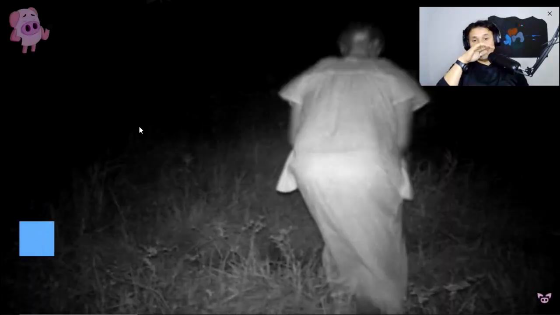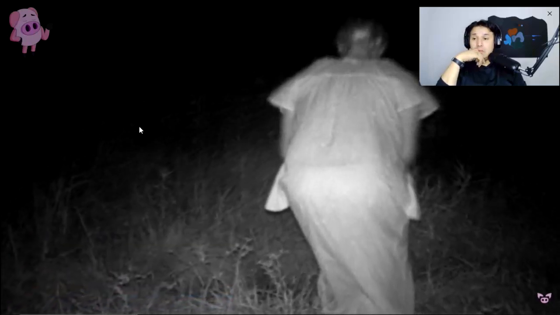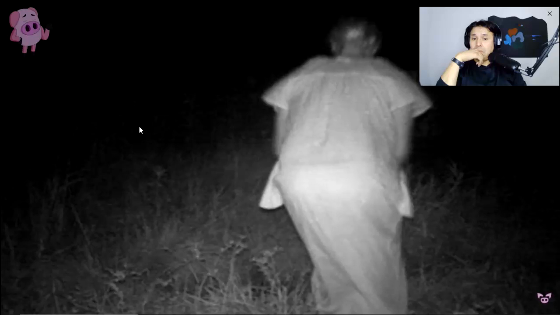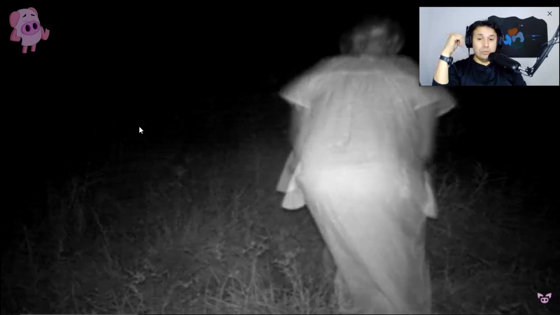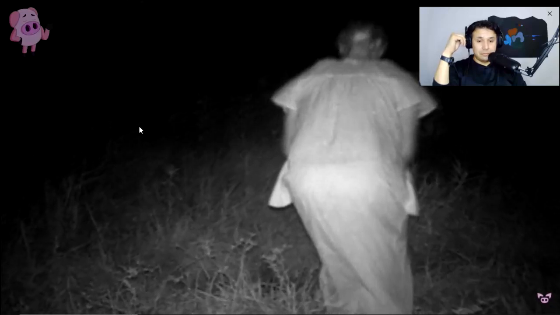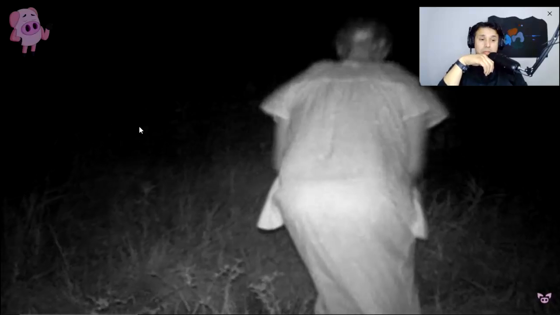This trail cam photo appears to have captured an old woman wandering alone through the woods in the middle of the night. Holy crap. The fact that the woman is wearing a long white gown has led some to speculate that she might have been a patient in a nearby hospital, perhaps wandering off and getting lost in the darkness. Others think it may even be a ghost or someone about to take part in some sort of sinister ritual. Whoever or whatever it is sure makes for a terrifying photo. Yeah, that looks interesting.